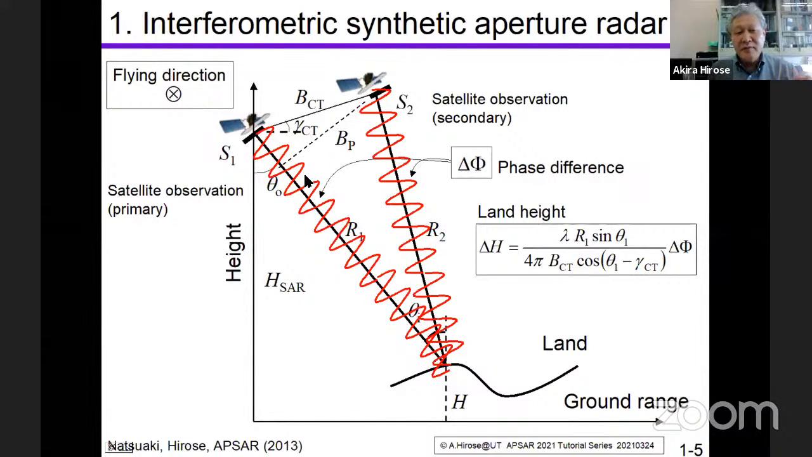Then with a very simple calculation, we can get the distance from the satellite to the Earth, and also the height of the land in this way. So we can get the land height map very precisely by using the information of the phase.